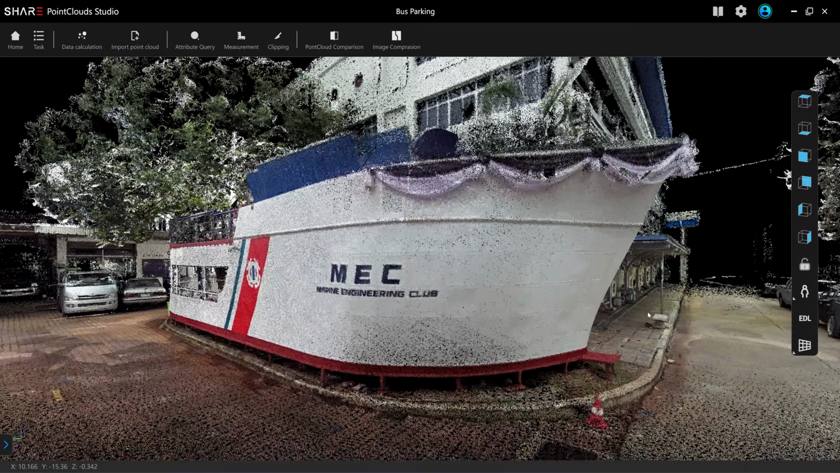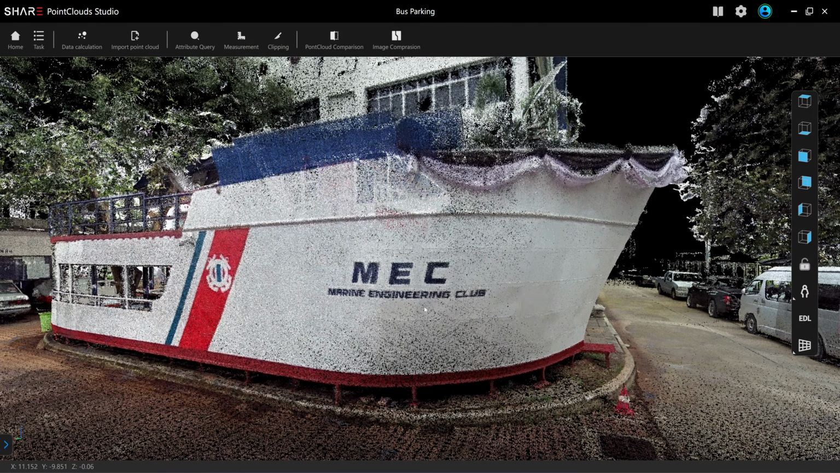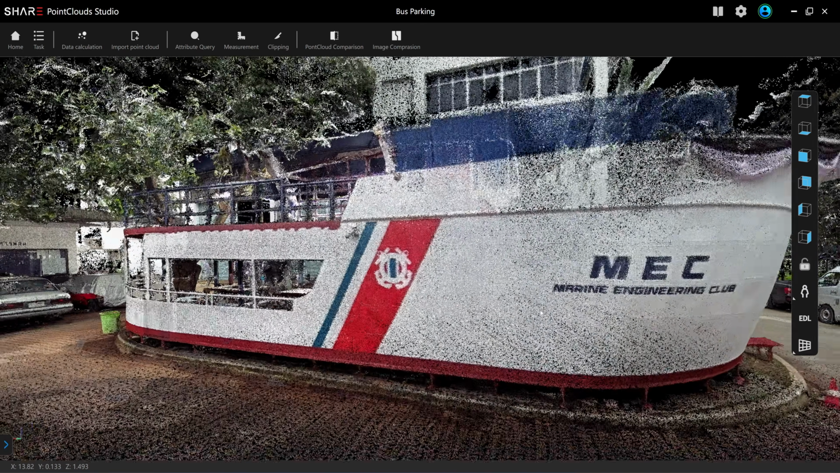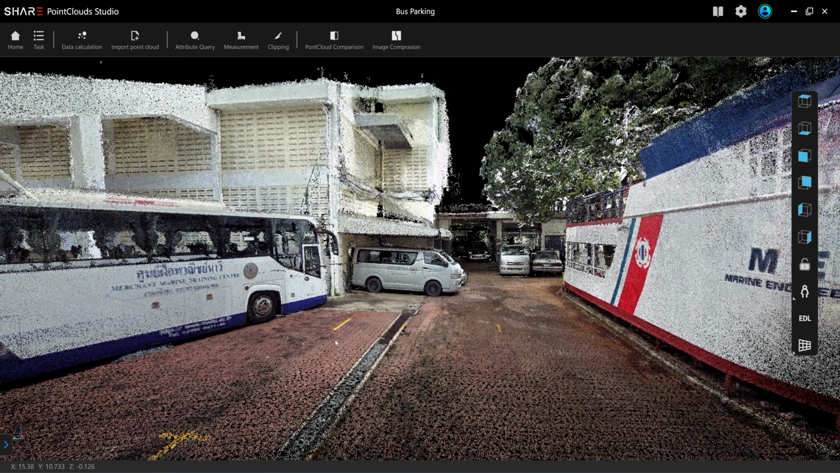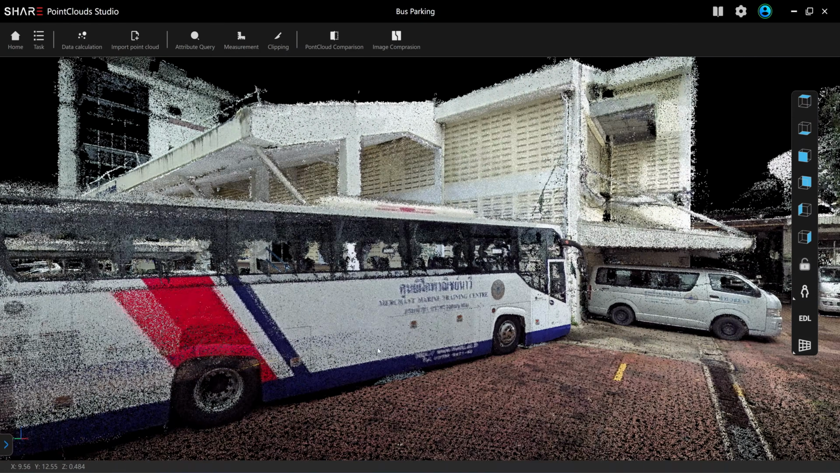Overall, the point cloud quality is very good. You see, you can read the text, and the text color is very sharp. It looks like photographs. You're going to see the same result in AutoCAD, SketchUp, or Revit. It's just a simple point cloud, not 3D GS.